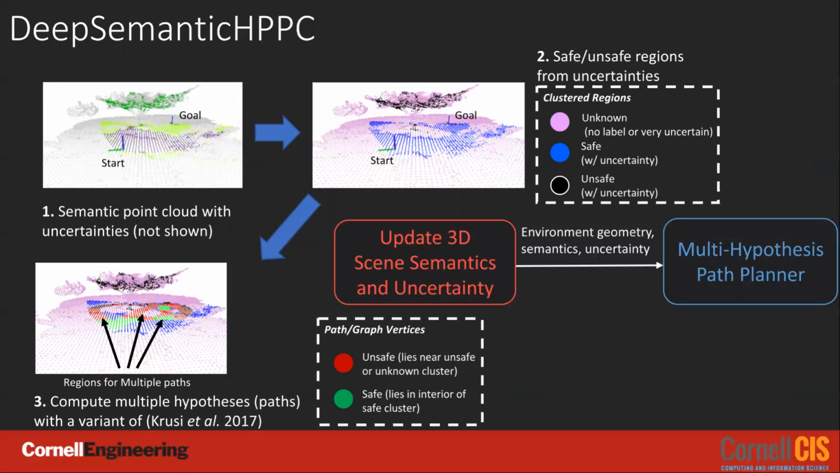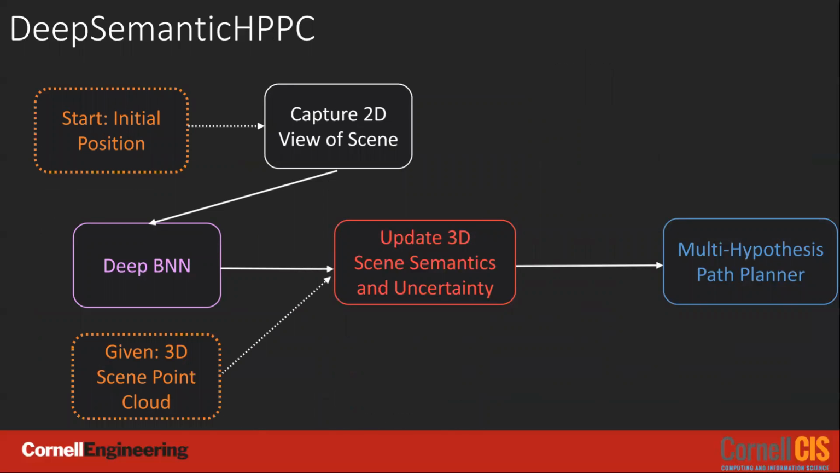An RRT variant is then used to plan multiple paths to the goal. Each vertex of the RRT graph is assigned a safety score based on the semantic class probabilities of the terrain and the uncertainties associated with the Bayesian neural network measurements. To reduce uncertainty in our paths, the planner takes additional views of the environment.